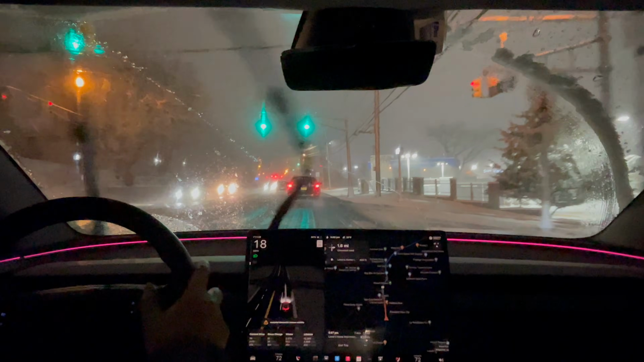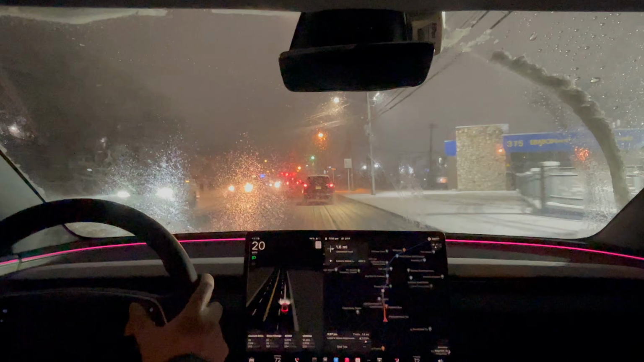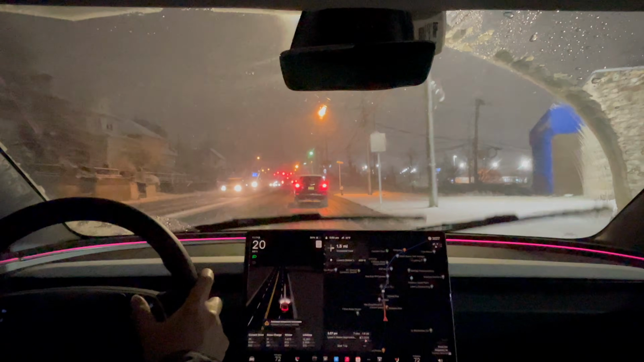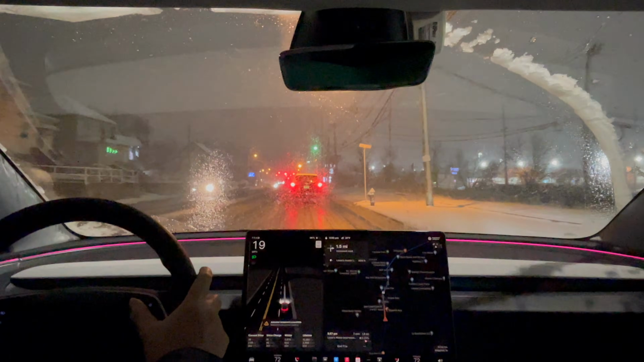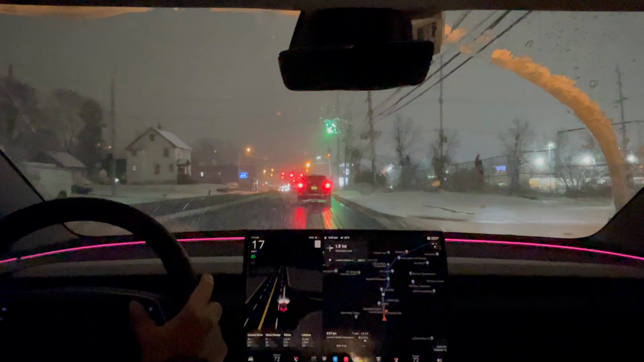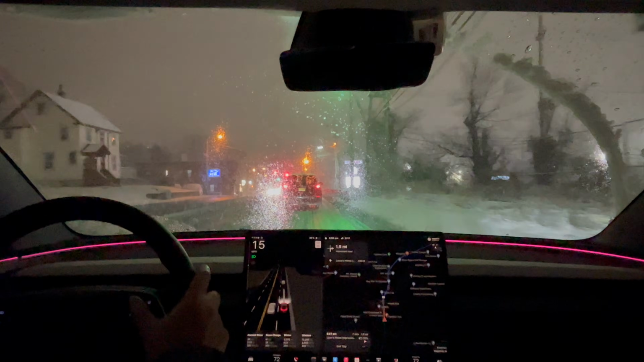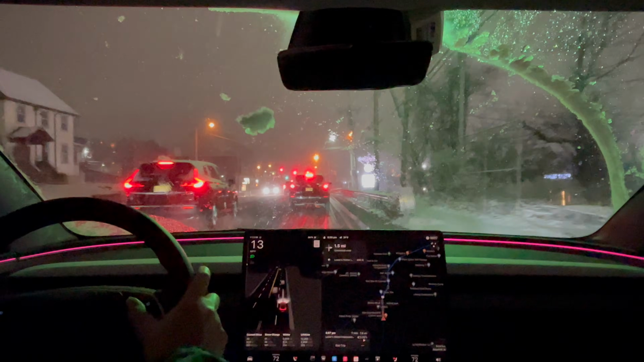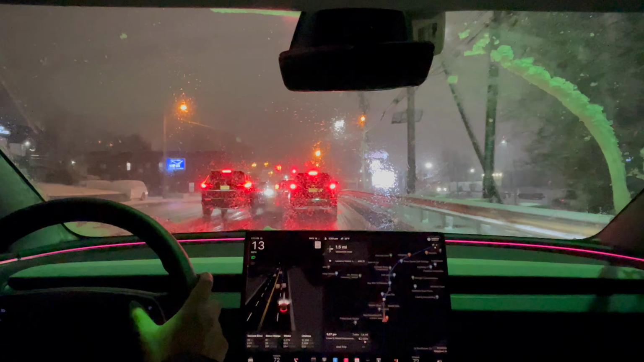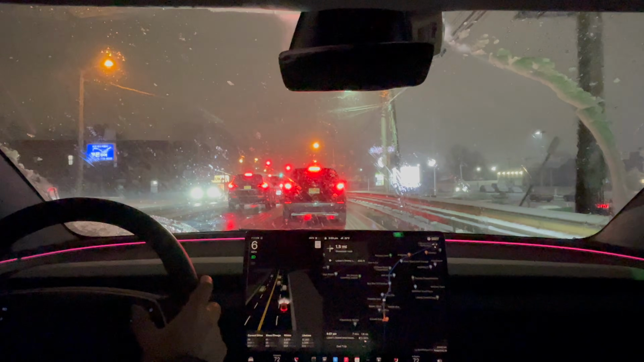Probably because it's extremely hard for it to see and the cameras were maybe being blocked. But now let's re-engage. Nope, that didn't work. Try one more time once I get to the next block. Okay, let's see if it works here. Yep.